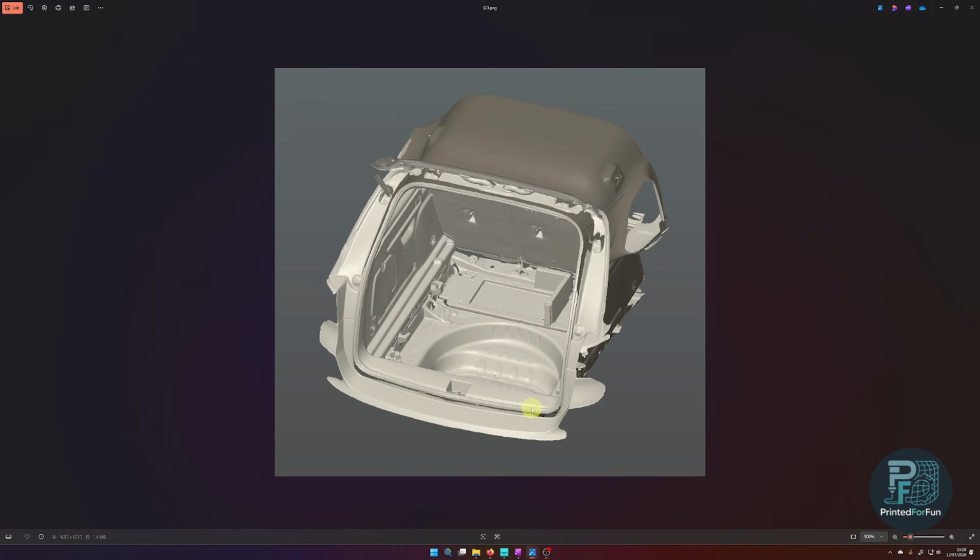So no preparation was needed at all. And this fascinated the client quite a lot. We initially met at a trade fair, and he tried scanning, I think he said, 5 years ago or 10 years ago,